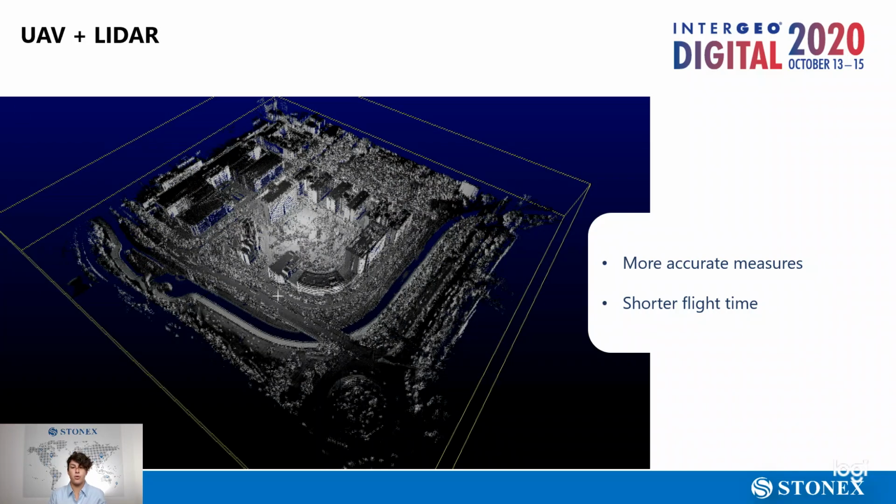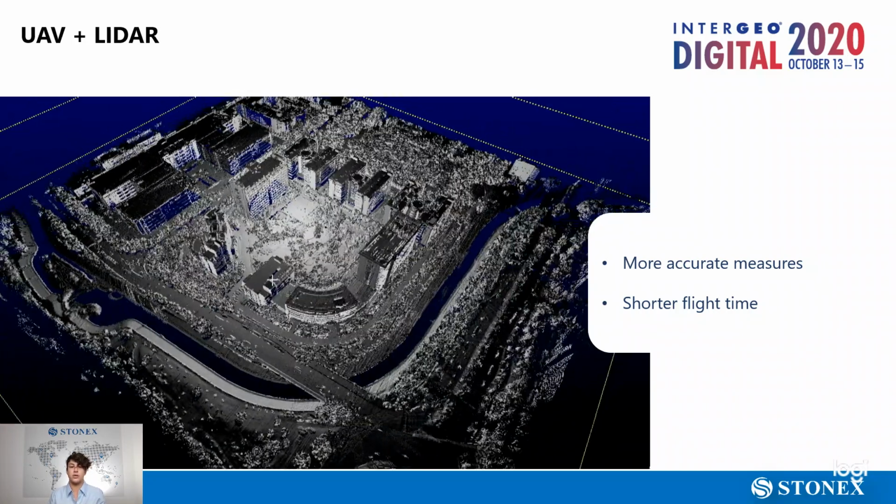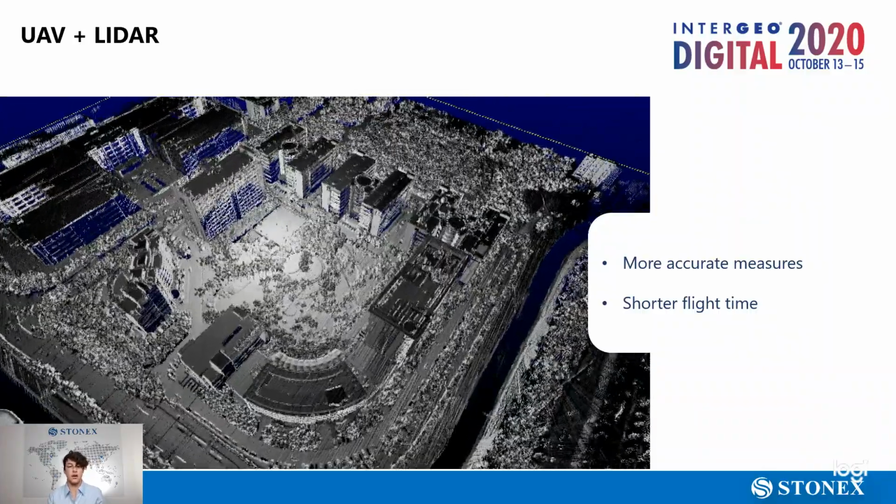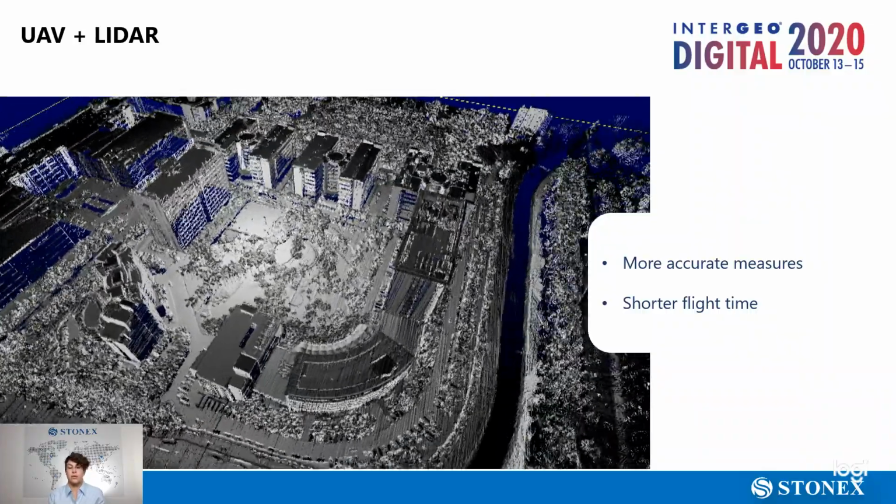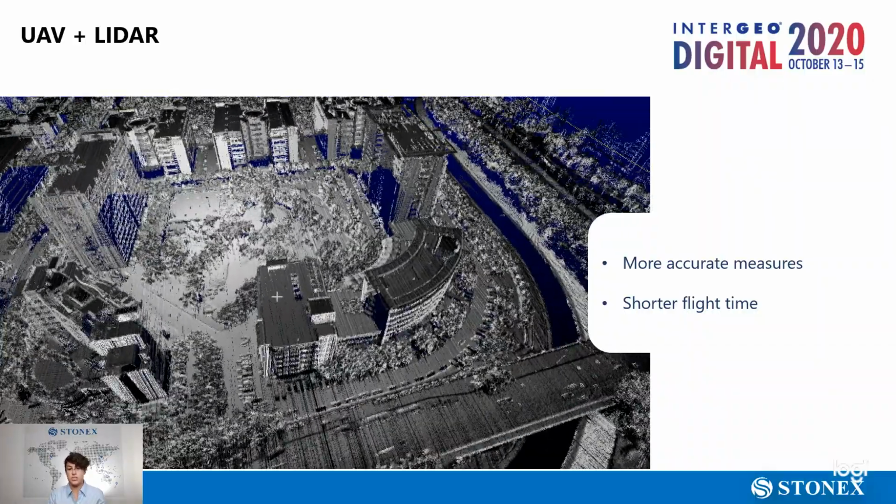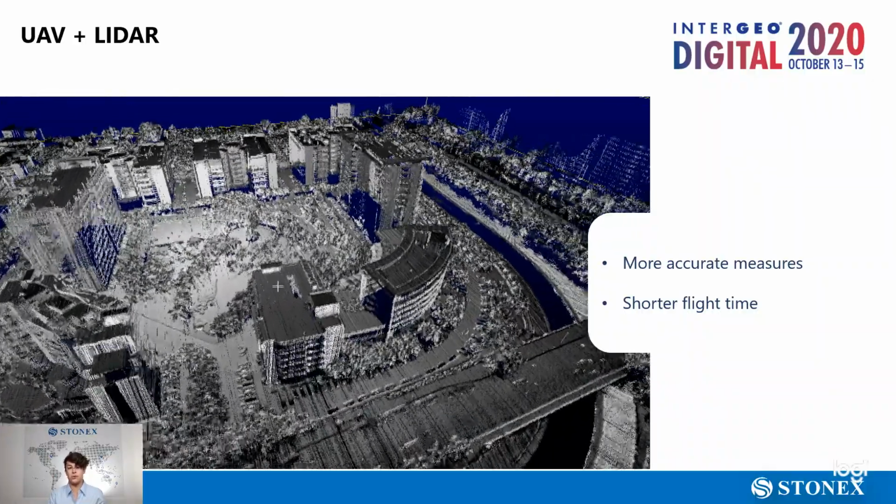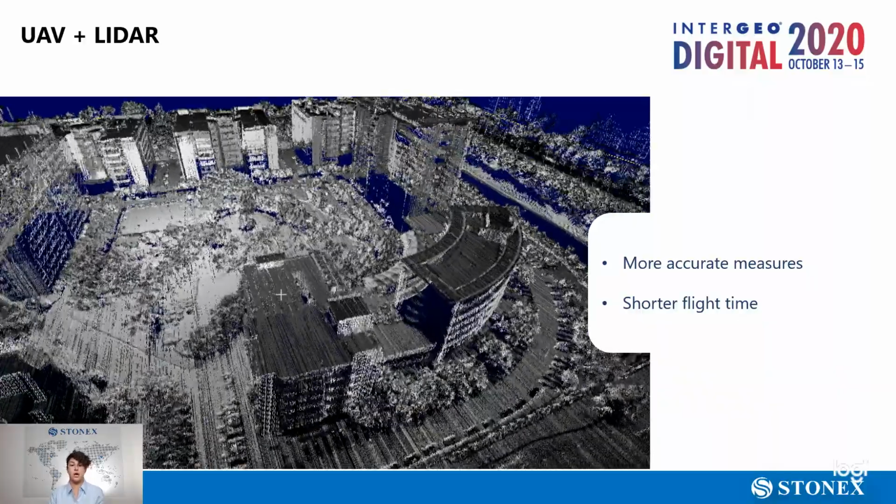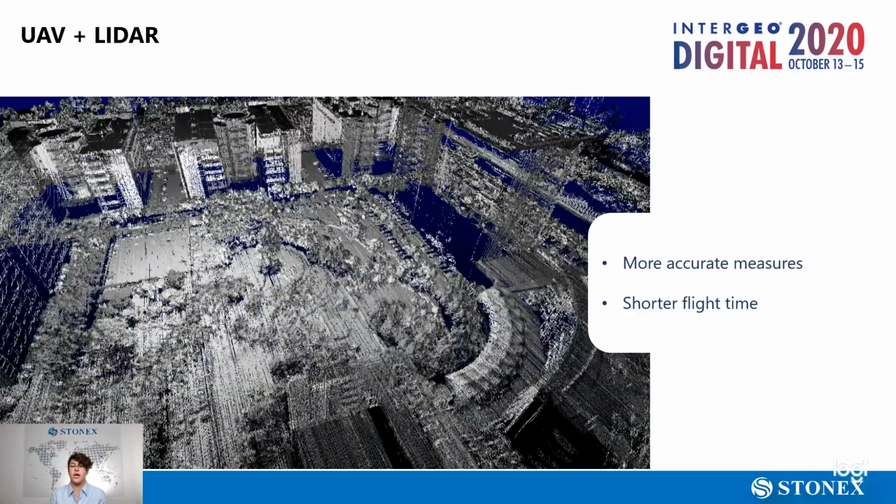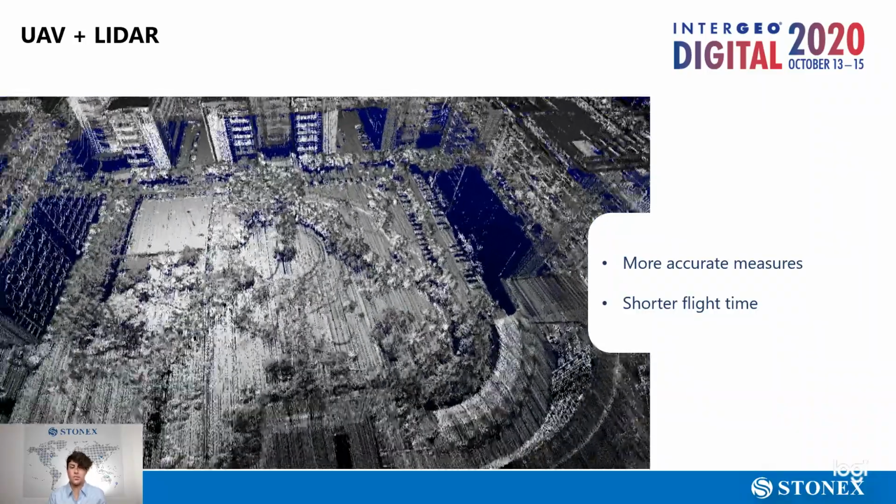The main pro is that LIDAR measures distances directly, illuminating the area with a scanner and measuring the reflection of the sensor. For this reason, it's easier to get accurate info from more difficult areas in a shorter amount of time.